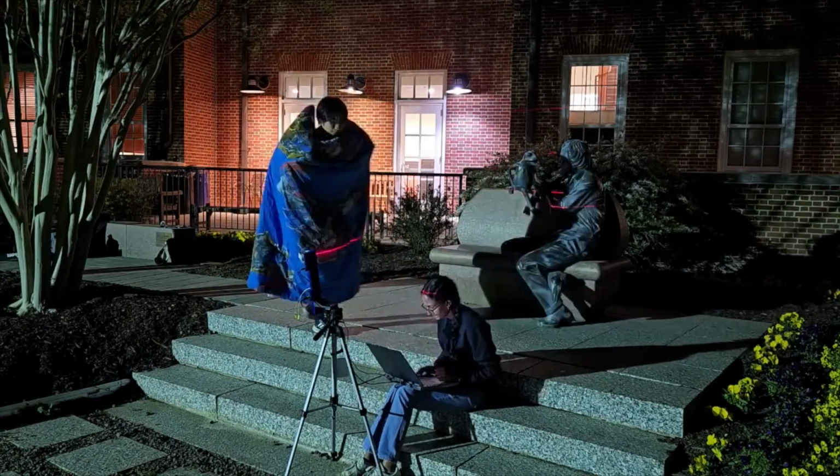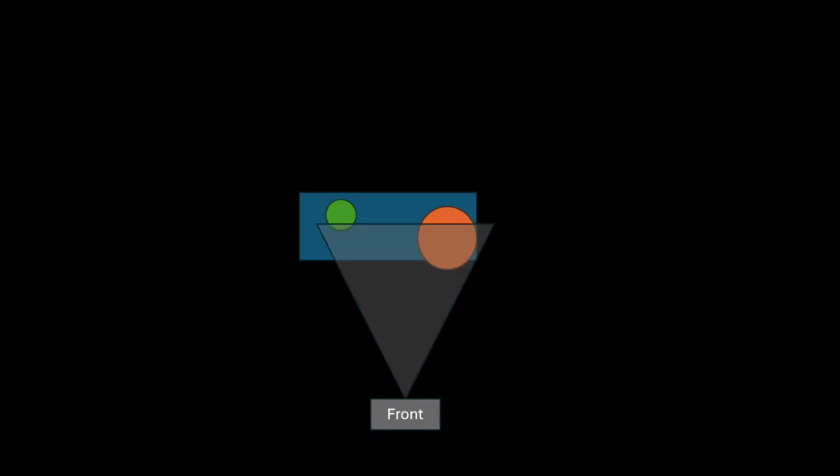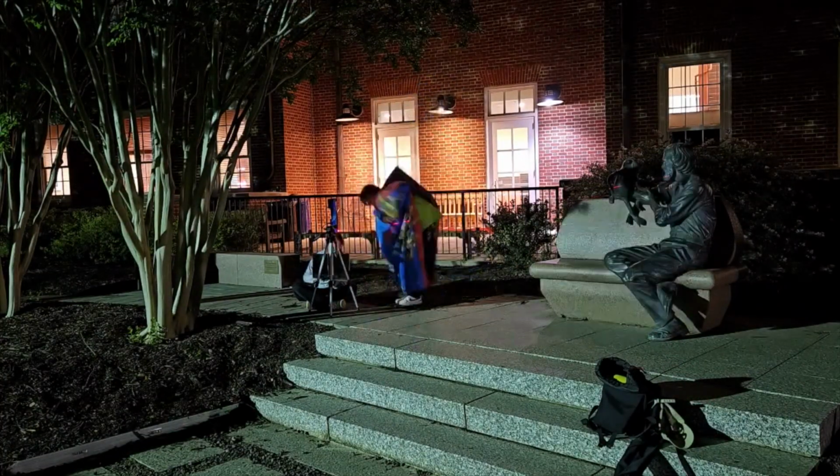Here's a time-lapse of us scanning the front of the statue. We did about 25 scans in this sweep, so from the top down, this is the area we covered. In total, I did 5 scans, one for each side of the statue, and then one very close to Kermit to capture his smaller details. Here's us scanning the left side of the statue.